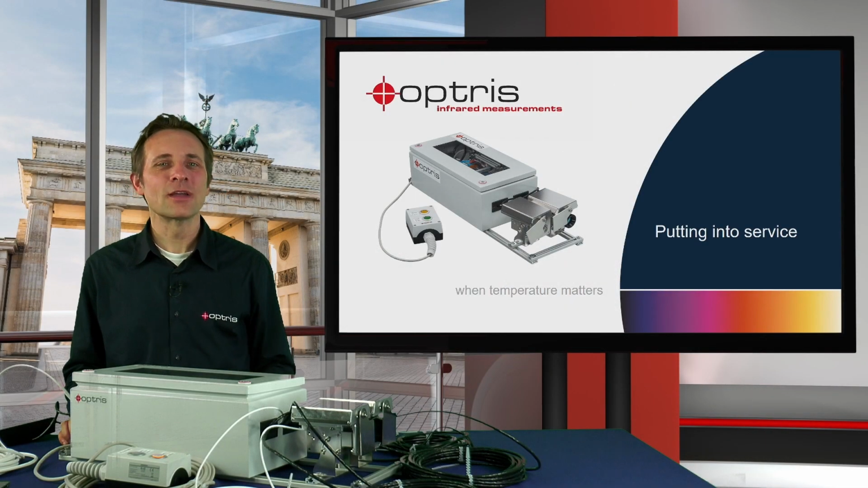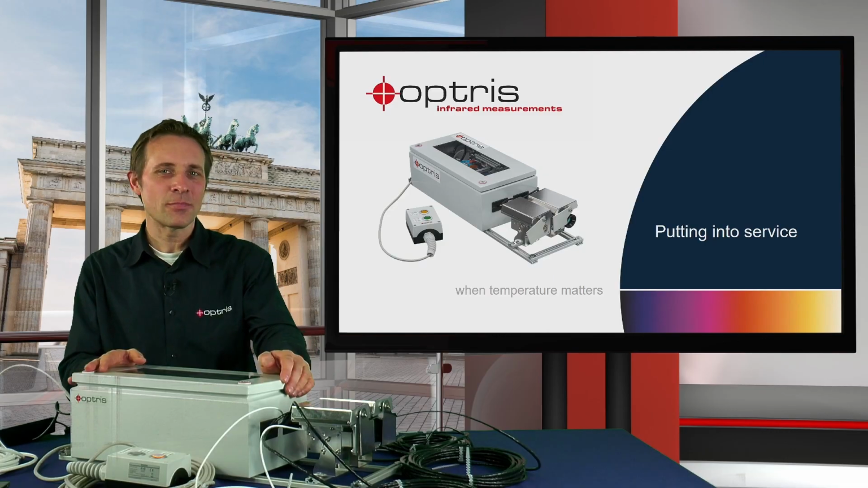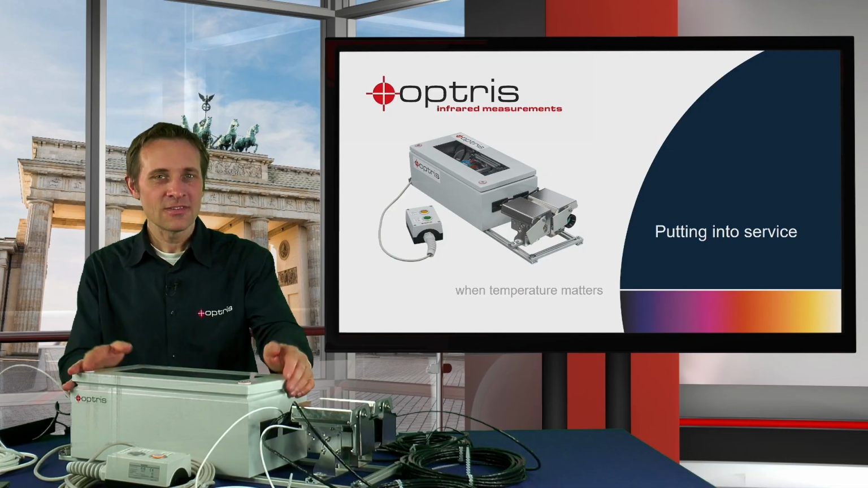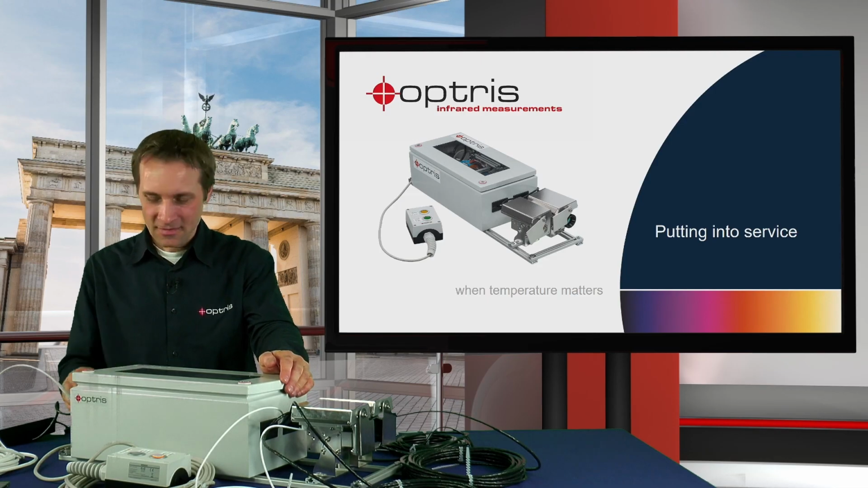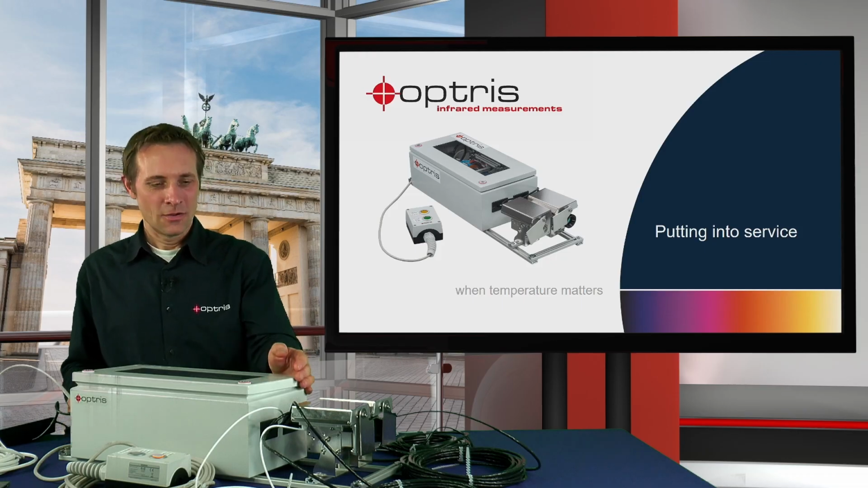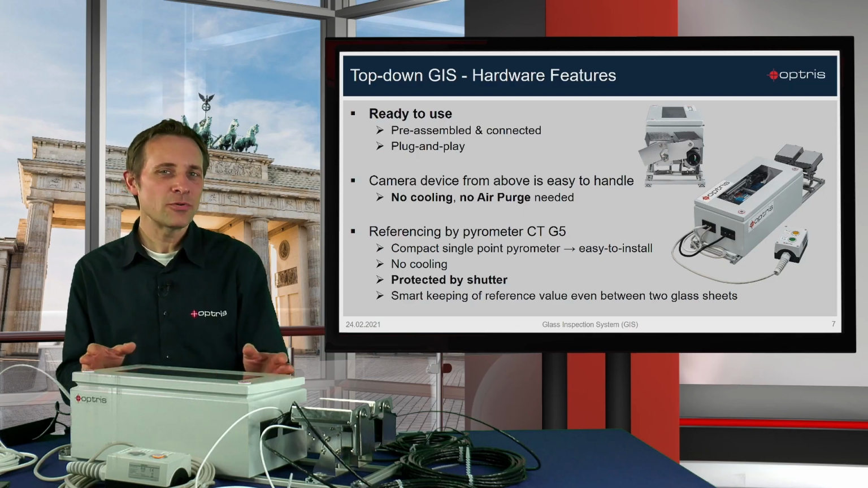Now let's have a look at how we can put the glass inspection system into service. You will get one complete system, and this system is plug and play ready. This is how it arrives at the customer site. Now we will look step by step at how we do the setup of the glass inspection system. The system is ready to use, and all we need for the measurement is pre-installed.